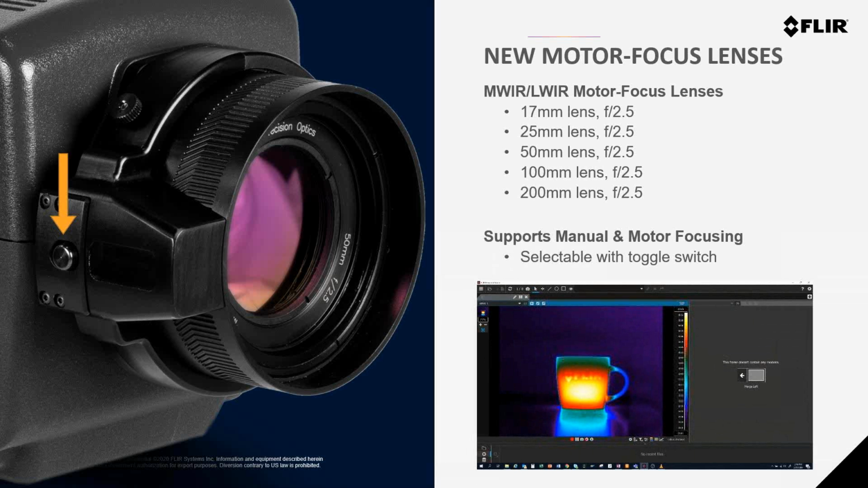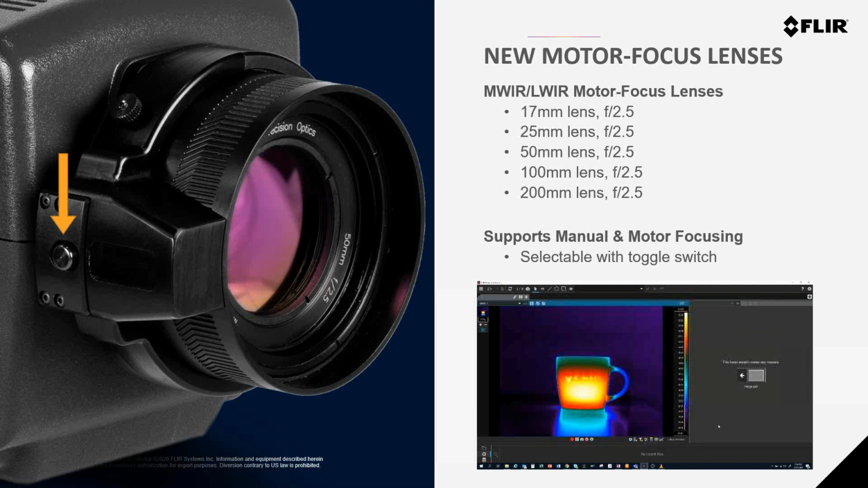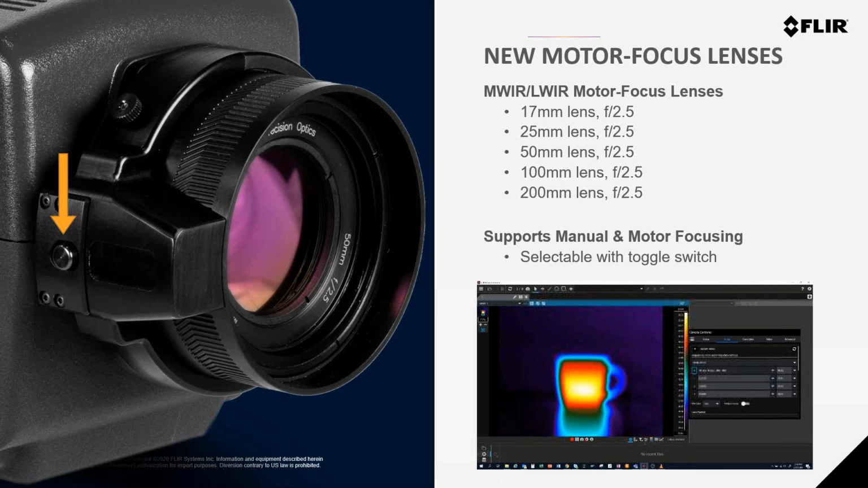As you can see in that small video clip again on the bottom right, you can actually open up the camera controller within the FLIR Research Studio software to access the lens control function. You can simply press the autofocus button, or you can control with minor steps the near and far focus of the lens. Basically just through those commands or a simple software toggle. And if you're using the auto focus control, you can also go in and set the size and location of the region of interest used for the focusing.